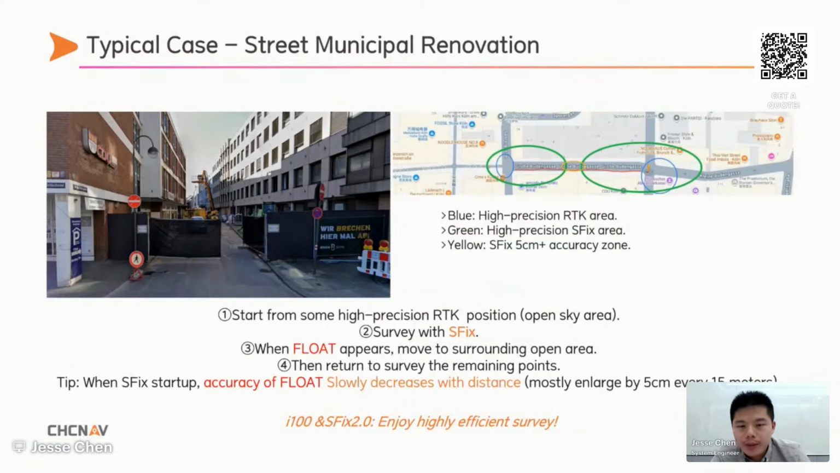So finally, let me briefly introduce a typical use case for the SFX. Firstly, we should find the environment and get a good position, that is an almost open sky area, and we can get a high precision RTK position as the start base, and then we can use SFX to survey. And if you see a float appears, just move back to any open sky area and get a new position. We will do it underground.